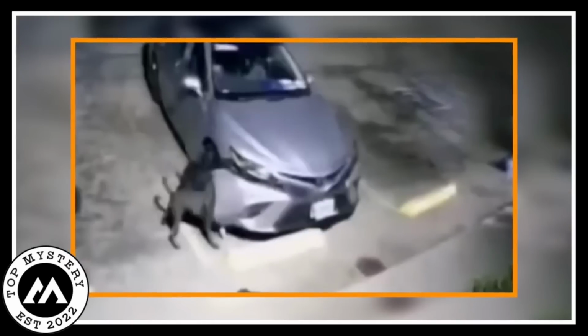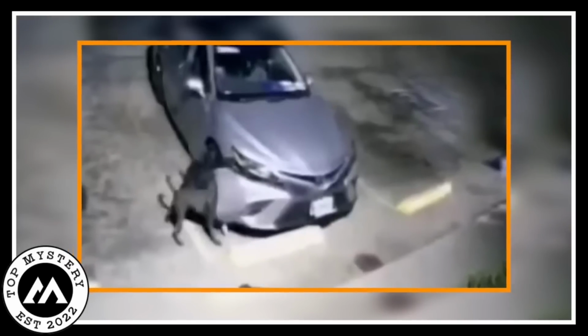The camera caught all this, making people laugh and be surprised. The dogs had no idea the camera was watching as they kept going with their unexpected feast. This turned a regular scene on the road into a cool story of dogs being mischievous.